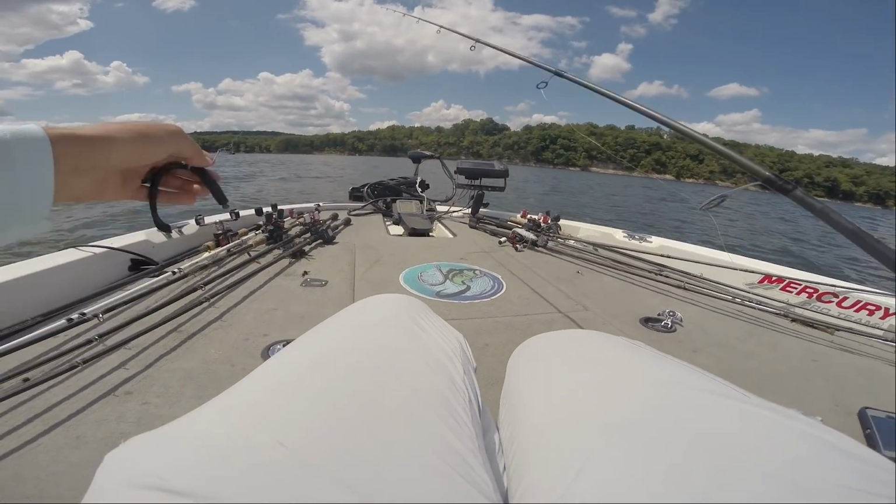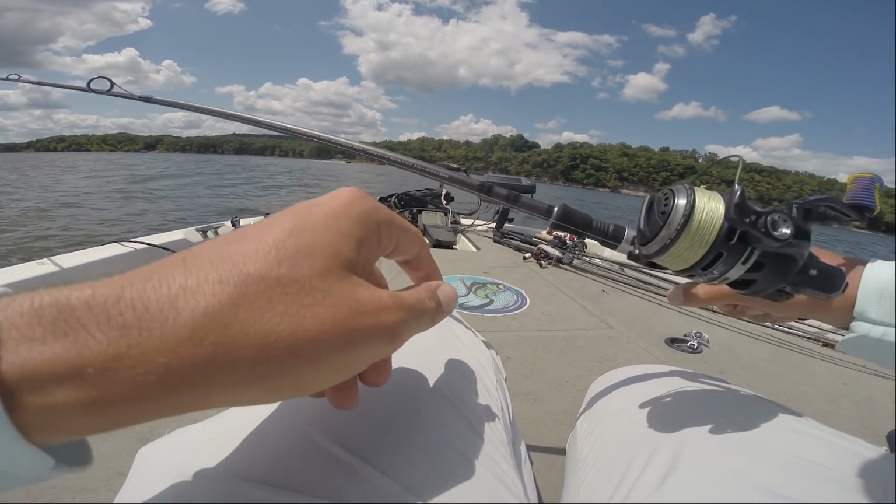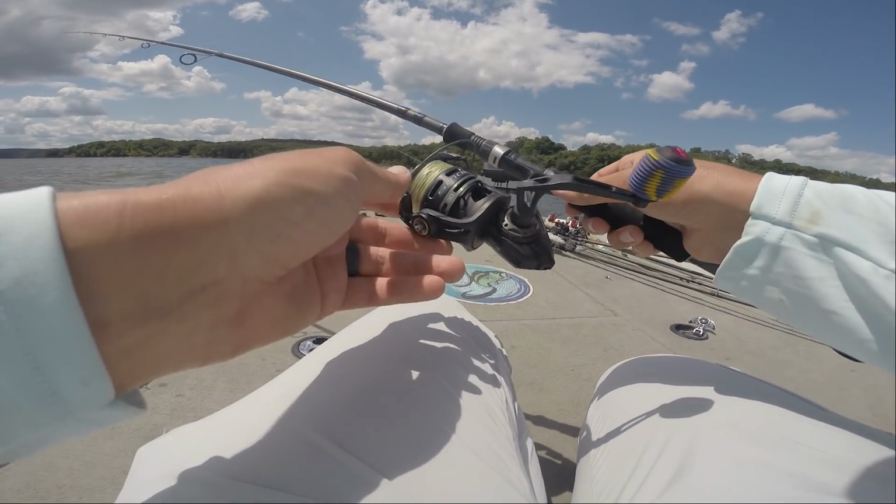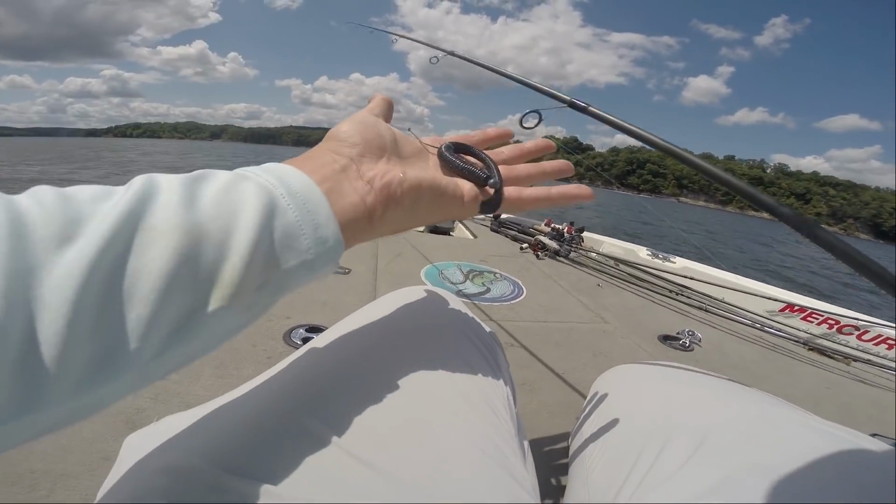I'll put that on a 7'4" medium action Quantum Smoke spinning rod with 20-pound fluorocarbon or 20-pound braided main line, 8-pound fluorocarbon leader, and then a Quantum Smoke spinning reel. That's all there is to it. Now let's go back to catching some more fish.